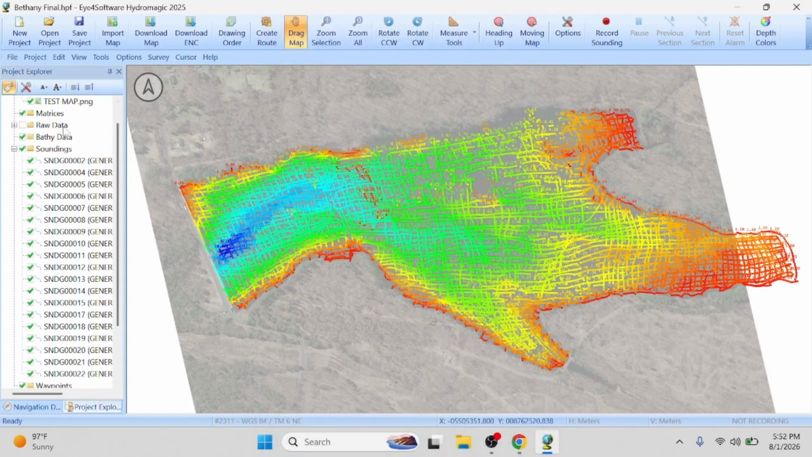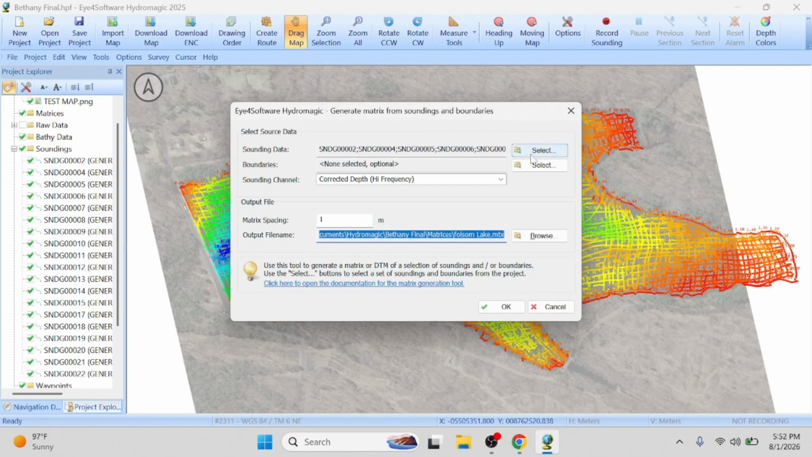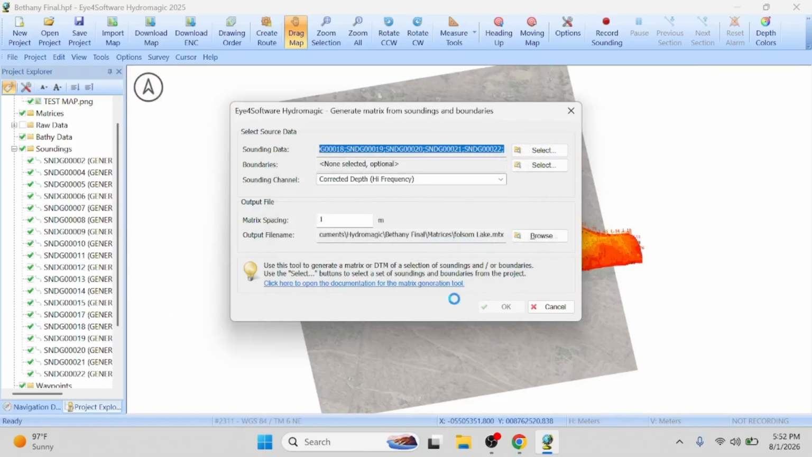So we're going to remake the matrix here. Tools, generate matrix. We're going to use all the soundings. Boundaries none, high frequency, matrix spacing, hit OK. Do you want to overwrite? Yes. So that is that.